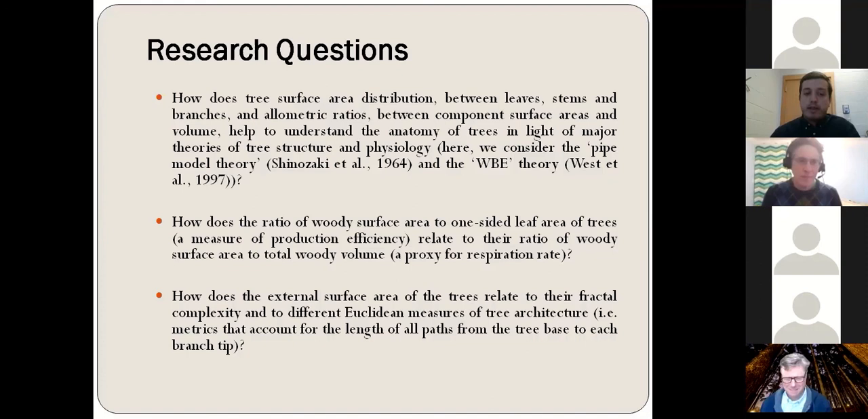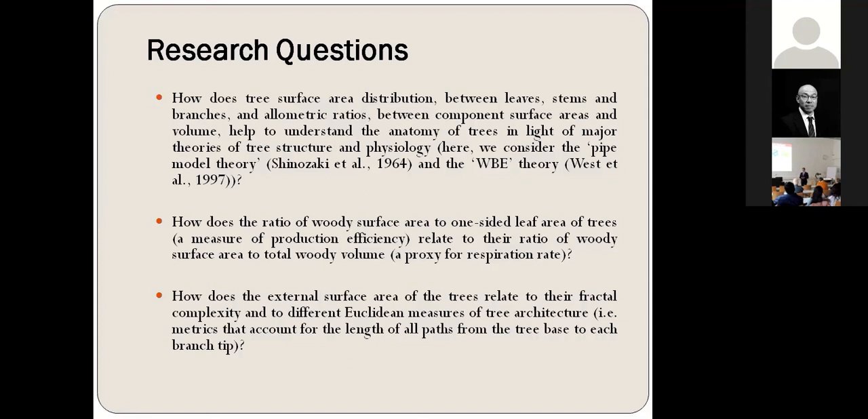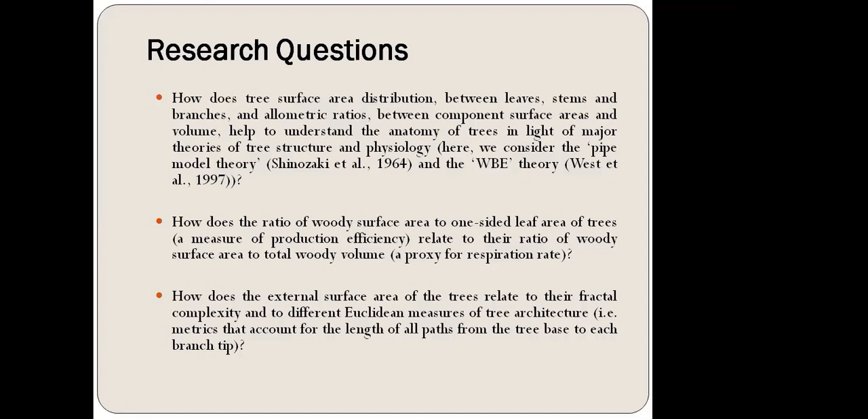Second question is, how does the ratio of woody surface area to one-sided leaf area of trees, which is a measure of production efficiency, relate to the ratio of woody surface area to the total woody volume, which is a proxy for respiration rate? And finally, how does the external surface area of the trees relate to their fractal complexity and to different Euclidean measures of tree architecture? So here in this study, when we refer to Euclidean measures of tree architecture, we consider metrics that describe the length of all possible paths from the base of a tree to each branch tip.